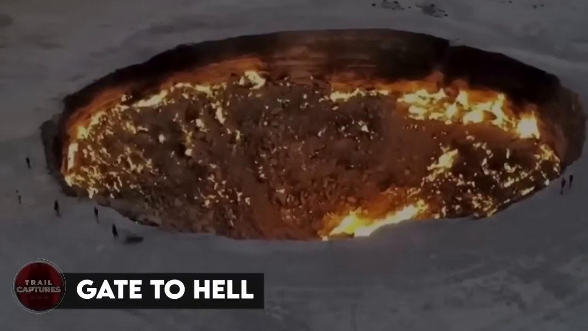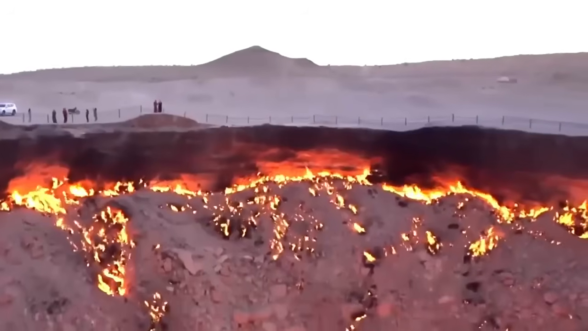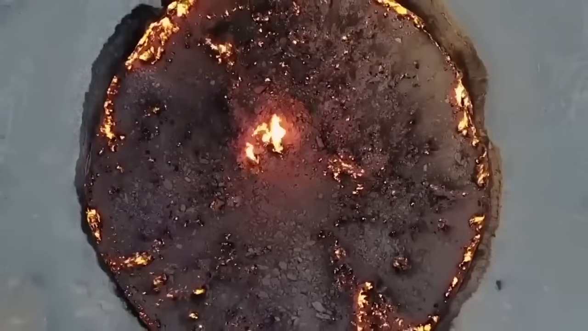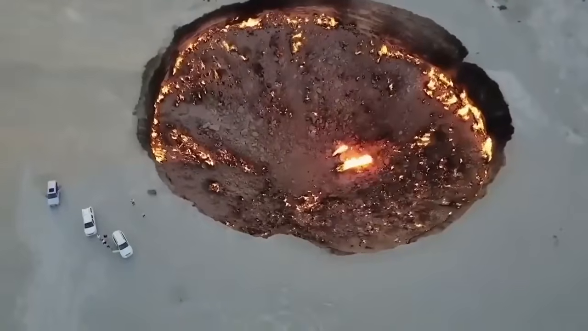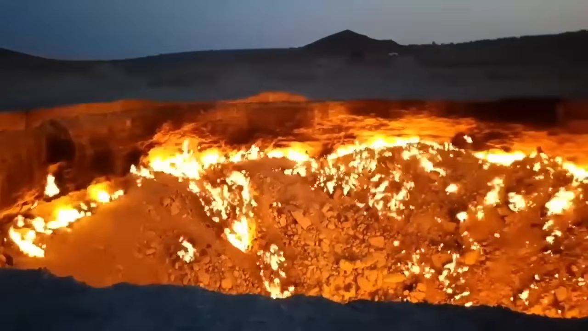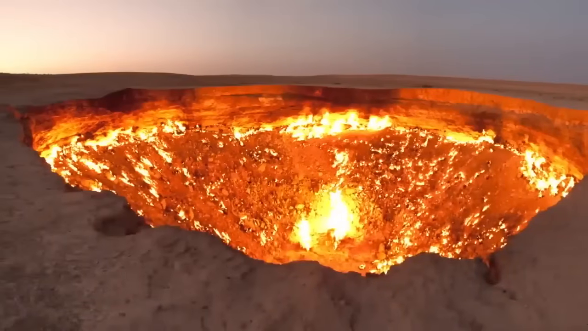Gate to Hell. As we head towards the Turkmen Desert, the drone footage reveals a blazing gas crater commonly called the Darvaza gas crater. It's situated near the village of Darvaza and spans across 230 feet in width. The fiery pit's been on fire for more than 5 decades, emitting a fiery glow that can be witnessed from afar. Due to its long-lasting flames, it's often referred to as the Gates of Hell. The crater was initially created in the early 1970s when the ground caved in during a Soviet gas drilling mission. To prevent natural gas leakage, scientists set the enormous hole on fire, and it's been burning ever since.